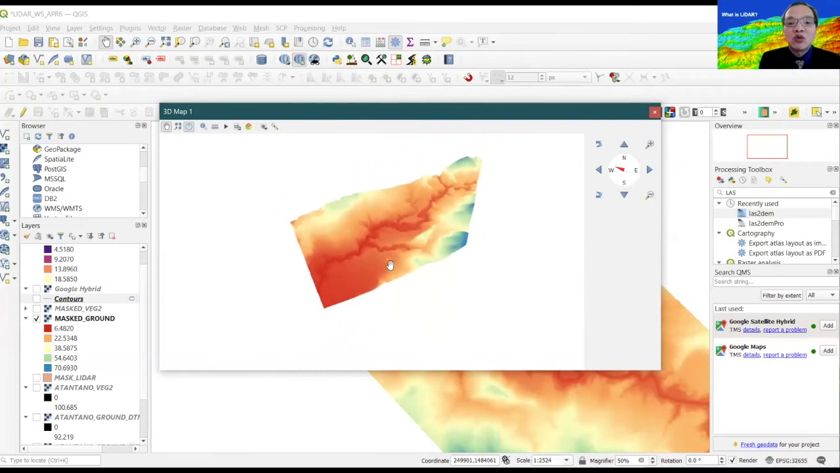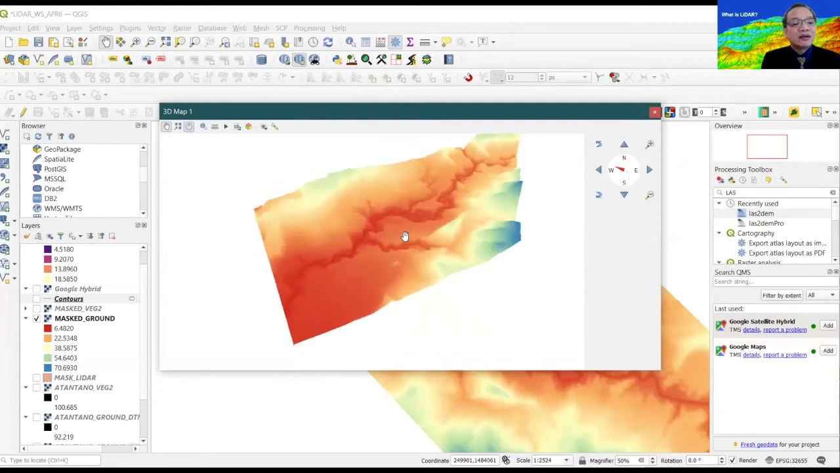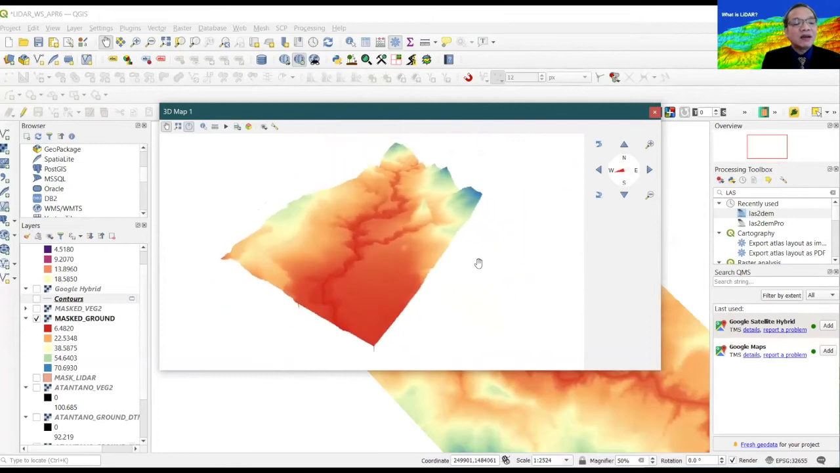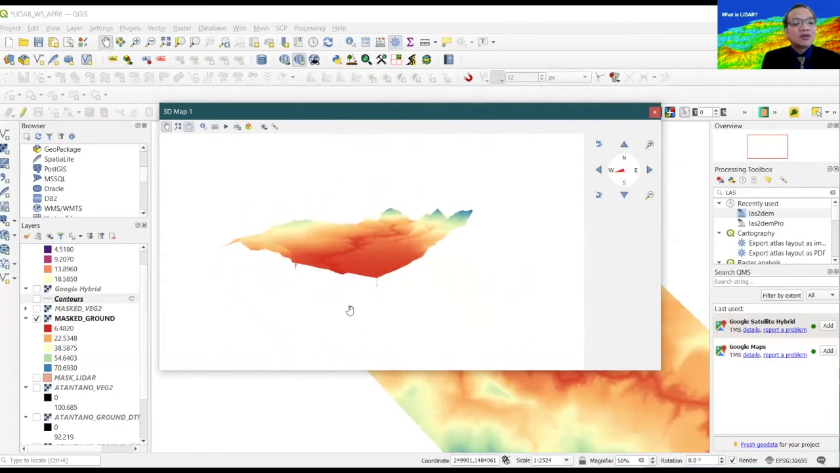I don't know if it's showing well on your side. Can you see that rendition? Is the DEM moving on your side? Yes, we can see. It's moving.